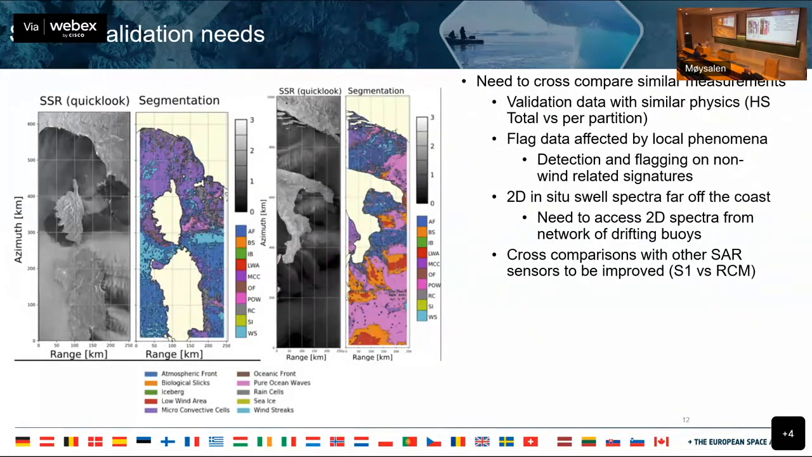So this next slide here shows a classification using the IW mode here in the Mediterranean.